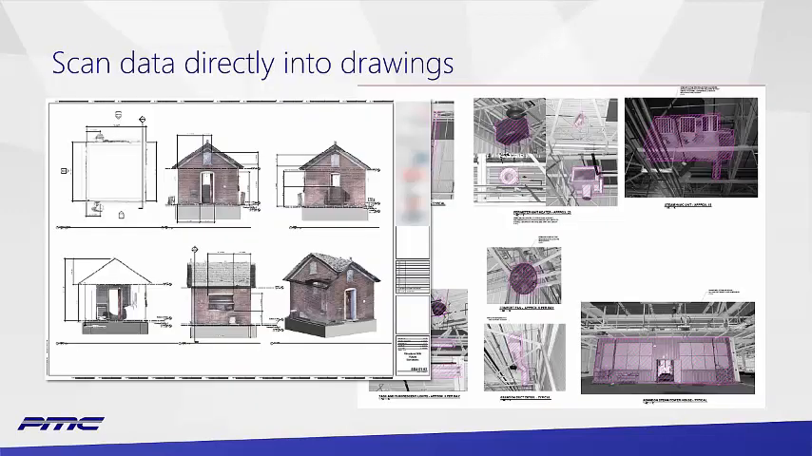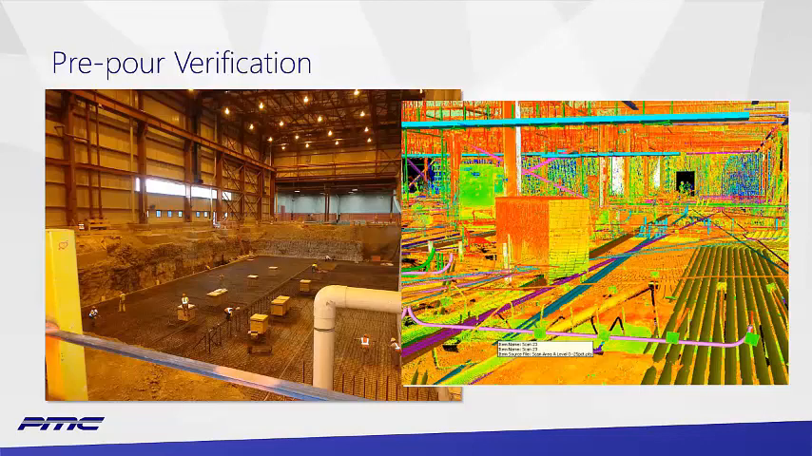Bringing scan data directly into drawings, so we can integrate this into not just planning and not just coordination type views, but point clouds can actually push straight out to a project deliverable. And then just one last quick one, pre-pour verification. Again, this is similar to construction validation, but a little more domain specific, where we're really trying to validate what's been laid down before the concrete gets poured.